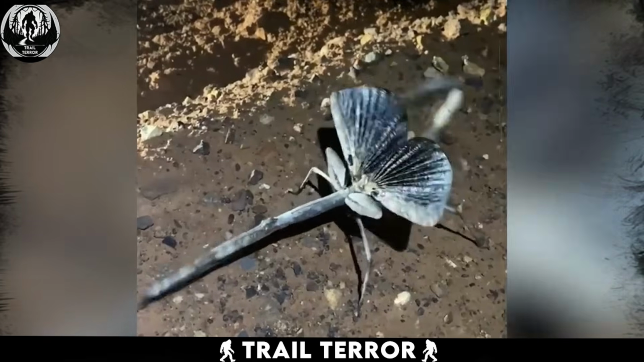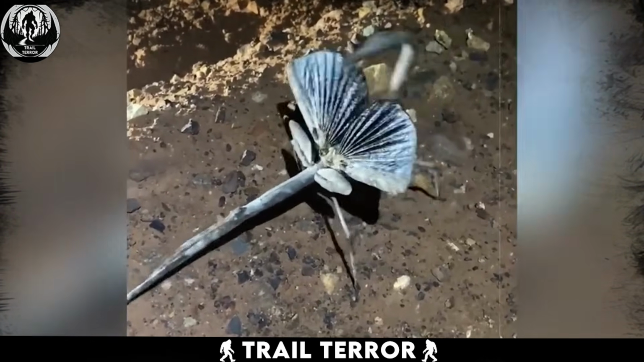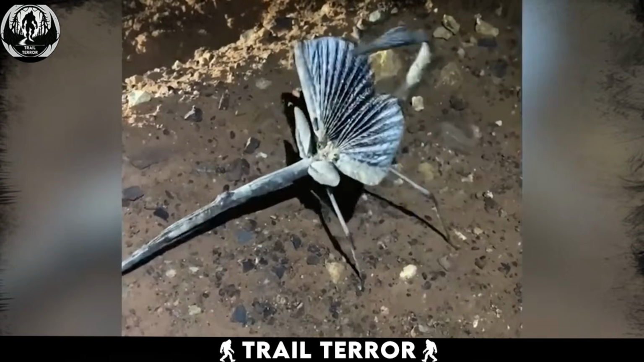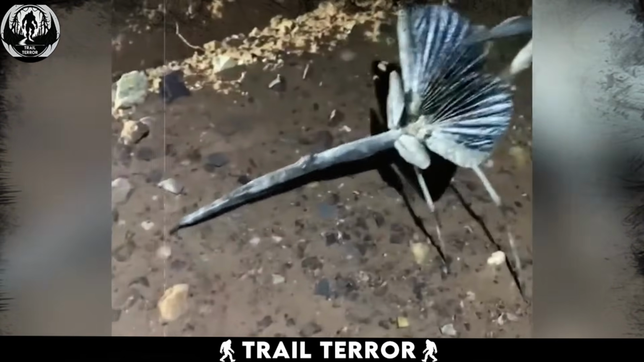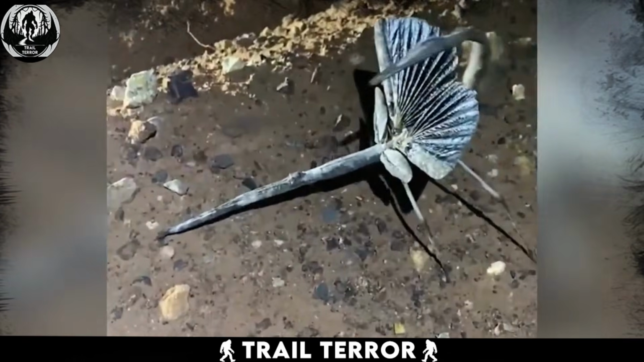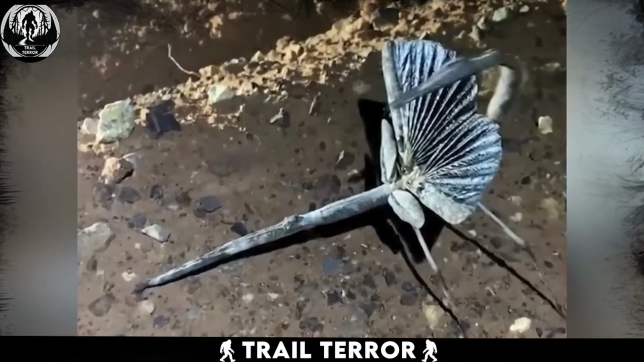This video was uploaded on TikTok with a guy claiming he saw this weird thing when he was out with friends late at night. He had no idea what the insect was, so he uploaded it in order to see what others had to say. It looked like a praying mantis trying its best to mimic a scorpion.